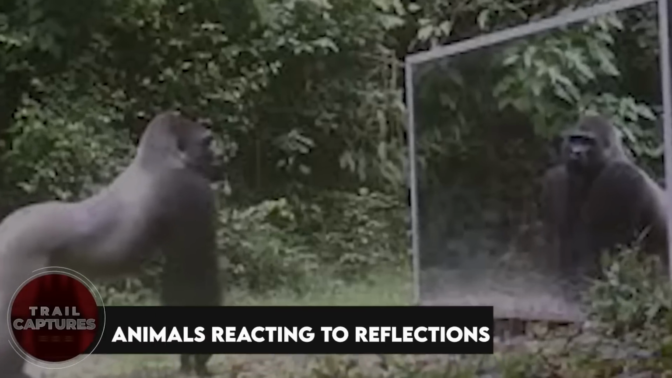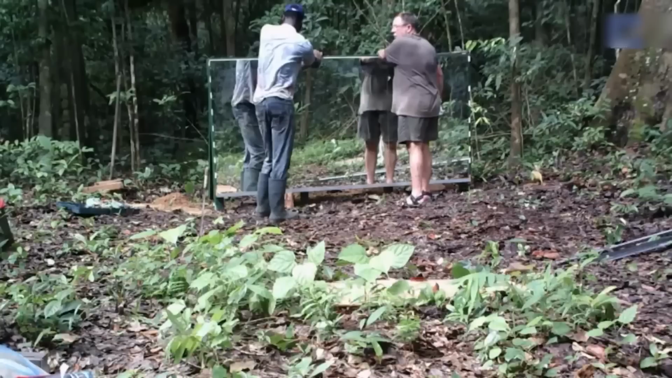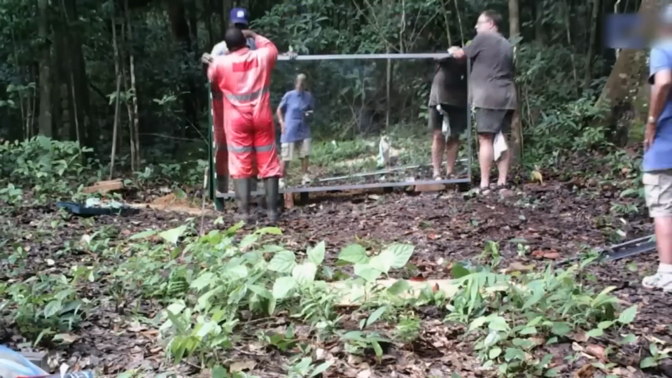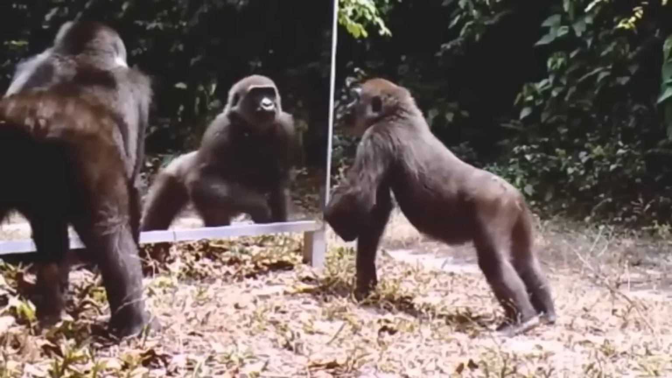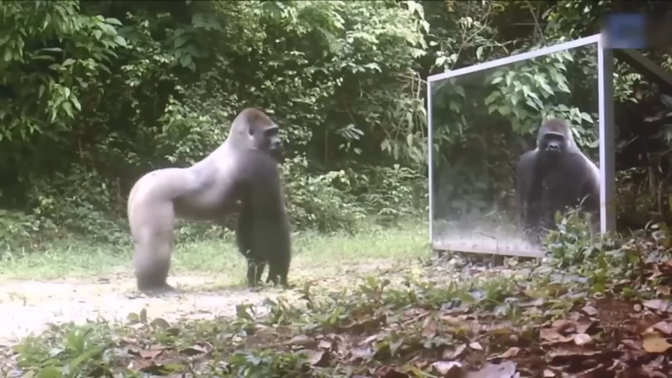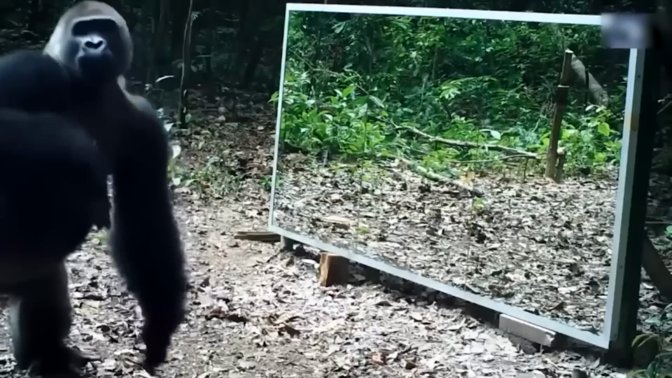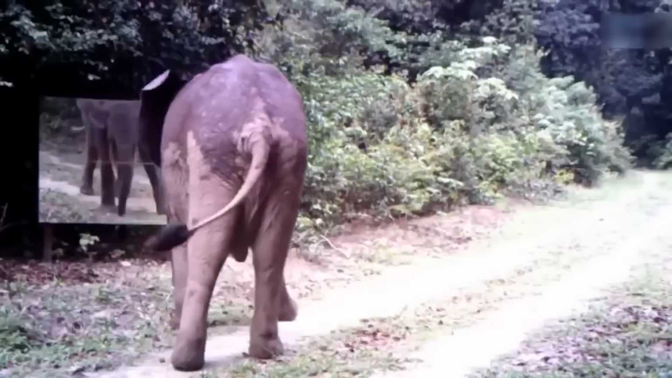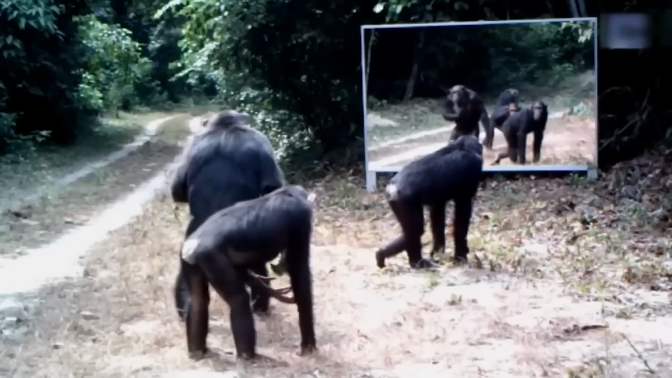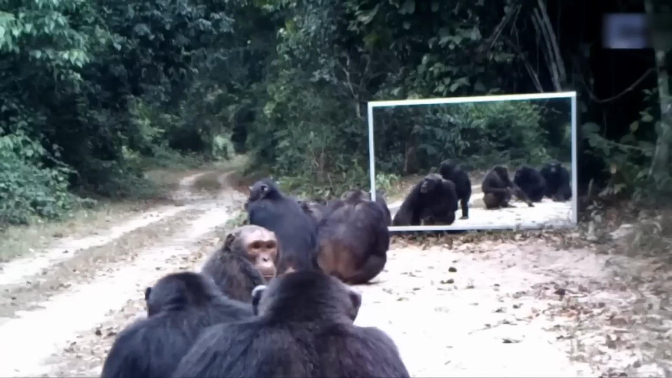Animals reacting to reflections. There was a French photographer who decided to set up a camera and a big mirror in the middle of the jungle. He wanted to see how the animals would react to their own reflections, and guess what? It turned out way crazier than he expected. The leopard couldn't get enough of itself. The gorilla saw it as a chance to have a fight with its own reflection, and the elephant didn't really care much. But the chimpanzees, oh boy, they had a blast checking themselves out while scratching.